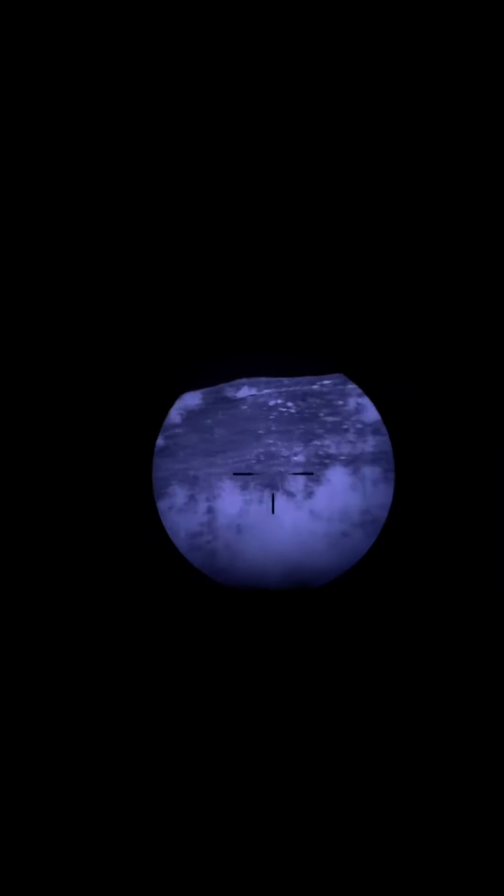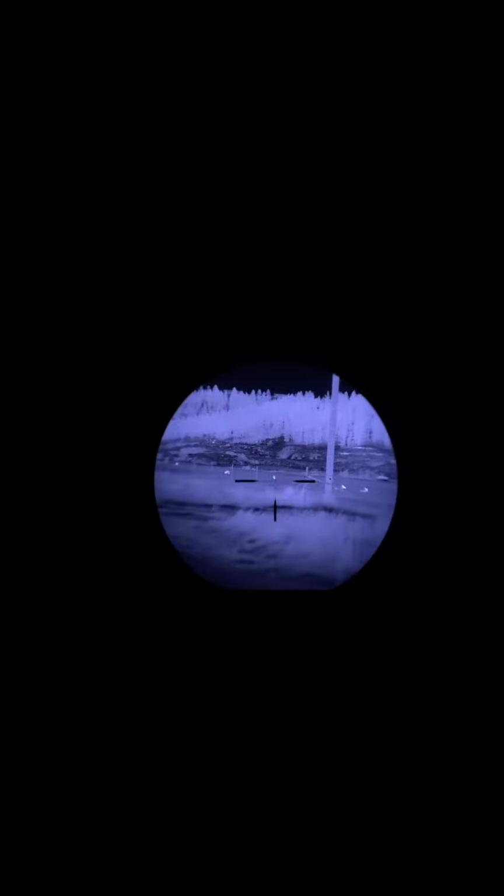Quick panning. I typically run my brightness a little bit lower and the contrast low as well. Today was a good thermal day. Got a couple deer out here now.